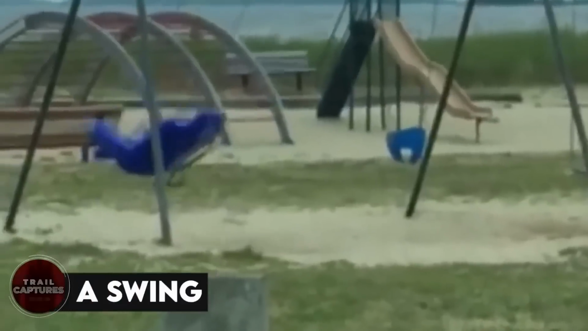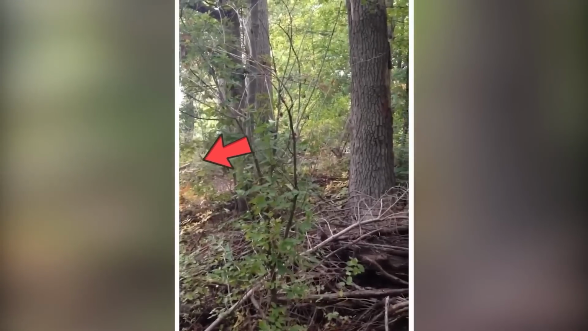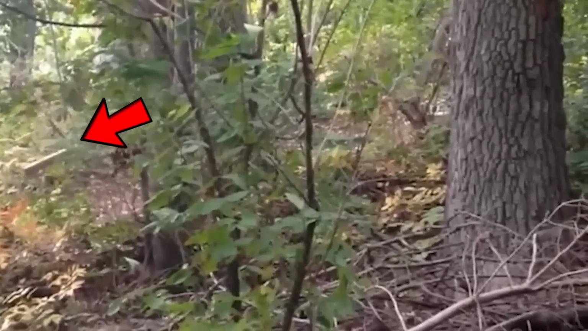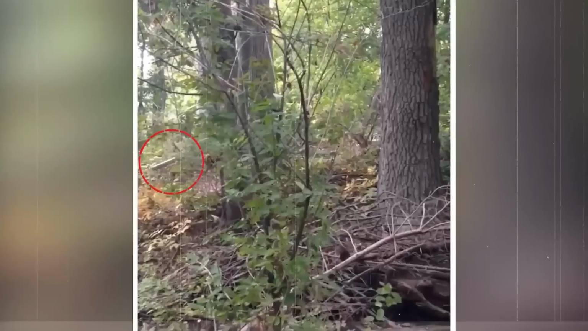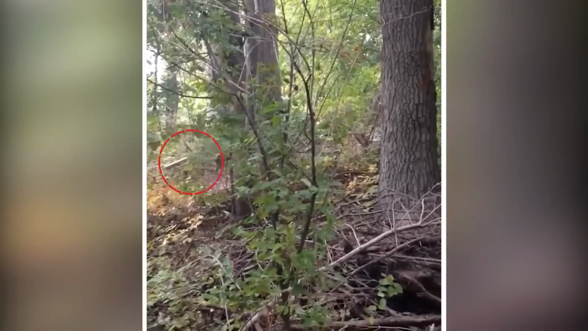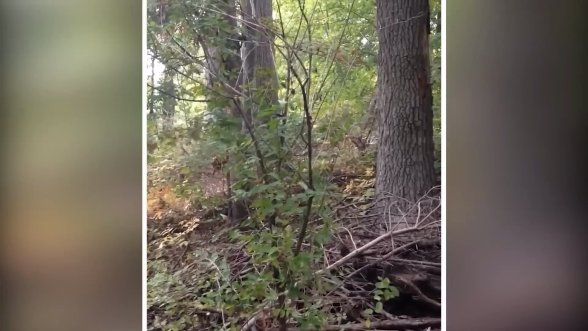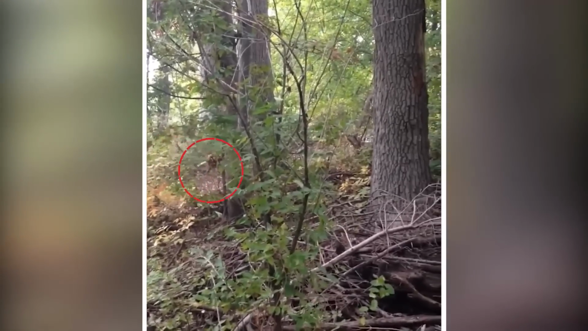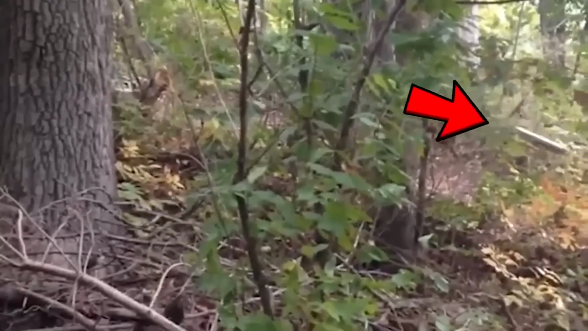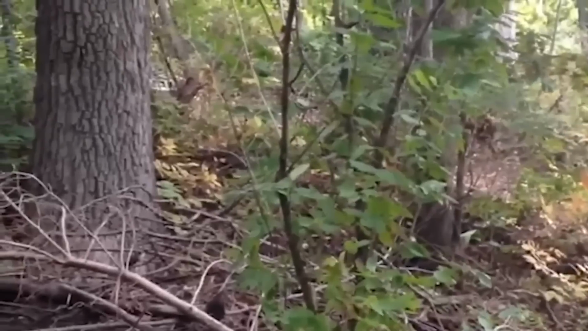A swing. Now, the owner of this clip says it's from a trail cam, but the way the camera's moving, I can see that this is not a trail cam. However, that doesn't mean the clip is any less creepy. If you pay attention, you can see a swing on the left side of the video, and the swing was seen moving on its own. There was no one to move it. So, was it a ghost swinging, or was it something else?